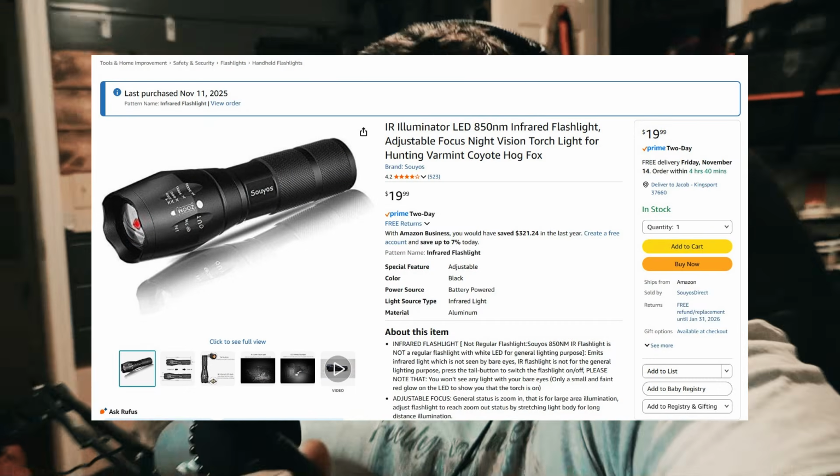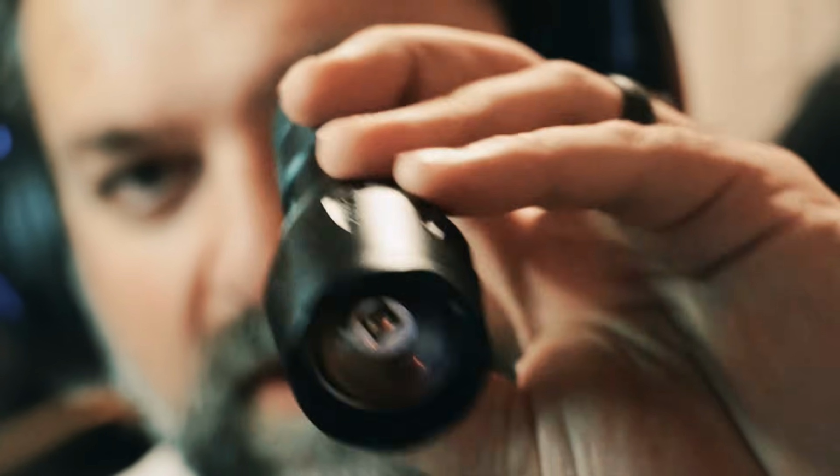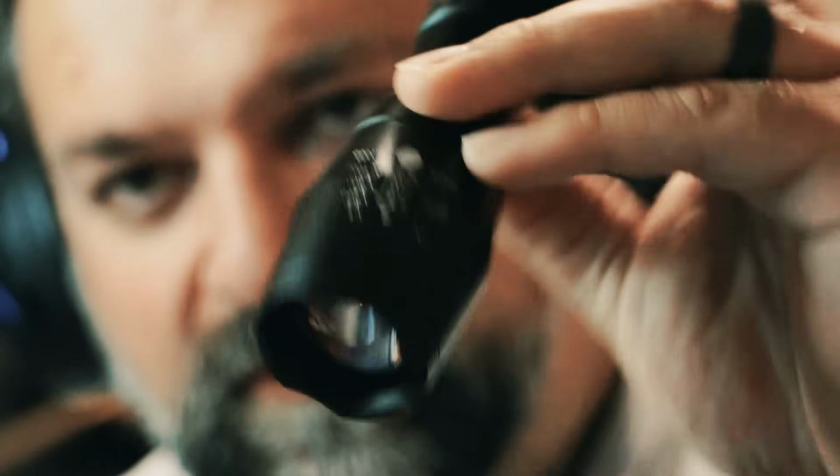Now, in all seriousness, after going through everything I've done to make this video, after going out there filming at night, risking my life to bears, after everything, reviewing the product, I went out and bought this. This is actually one of those El Cheapo little IR lights. You can get this off Amazon. Okay, so there it is right there. You see it. I know, doesn't look like much, but here's the thing.